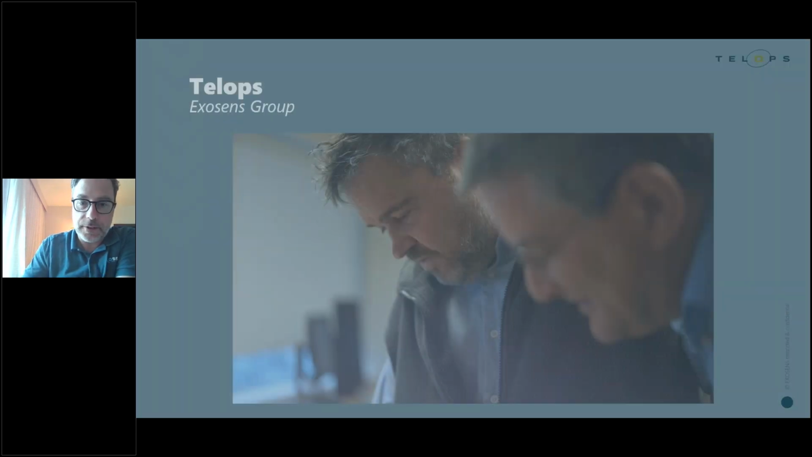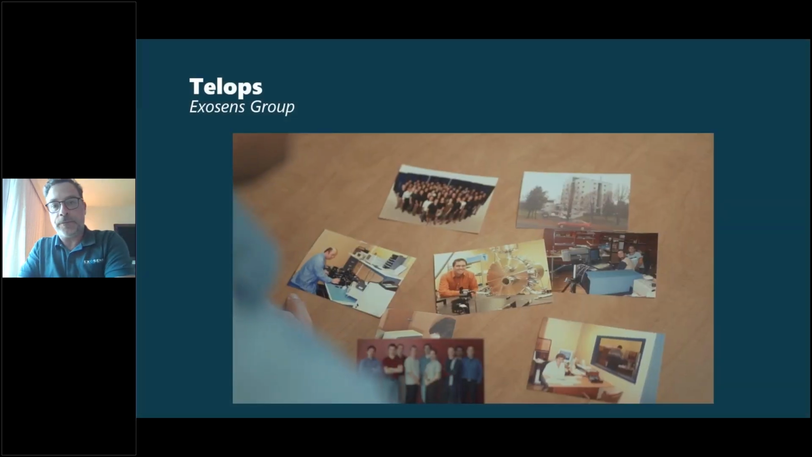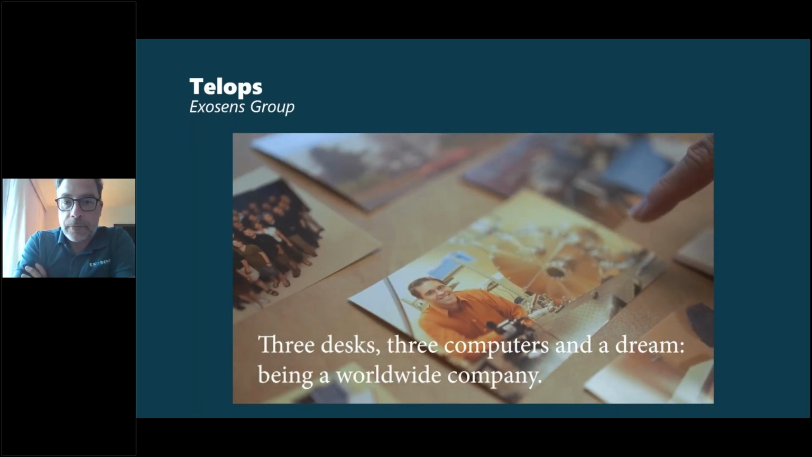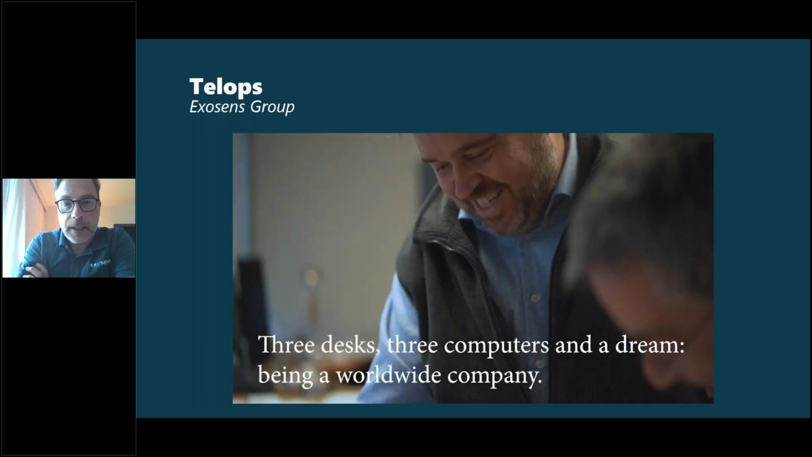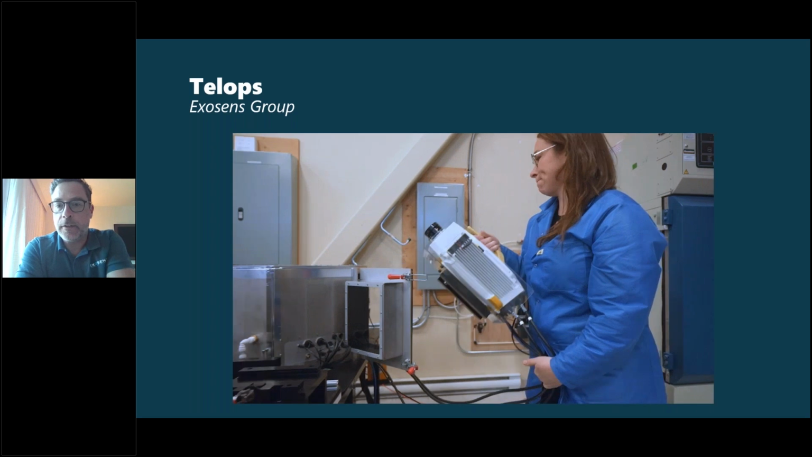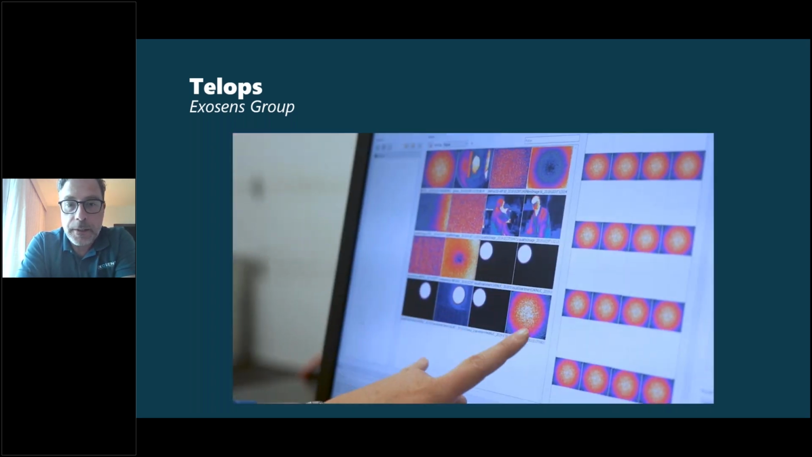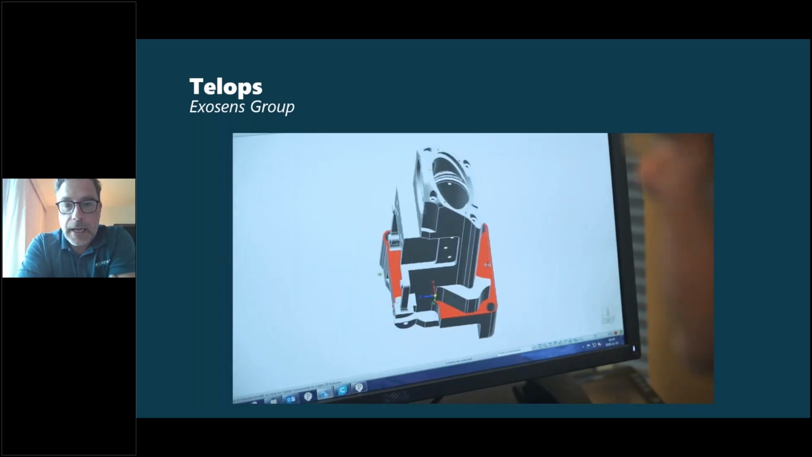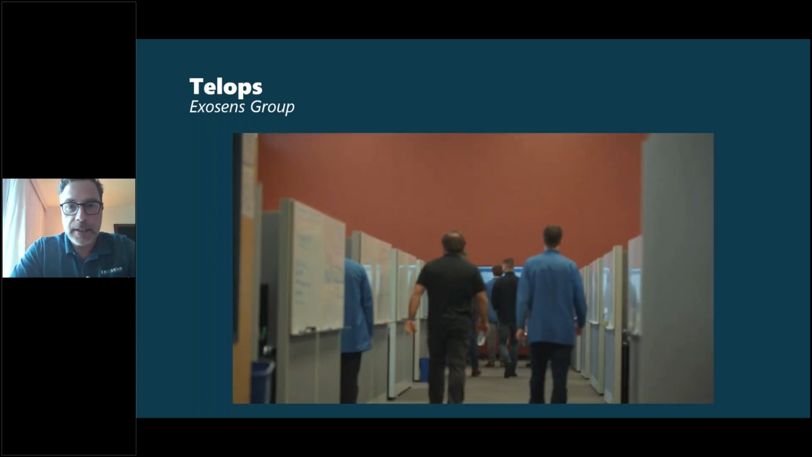All right, so Telops started back in 2000. Right from the get-go, Telops engineers and scientists really focused on R&D projects based on infrared technology, quickly developing hyperspectral systems based on infrared detectors and interferometers.